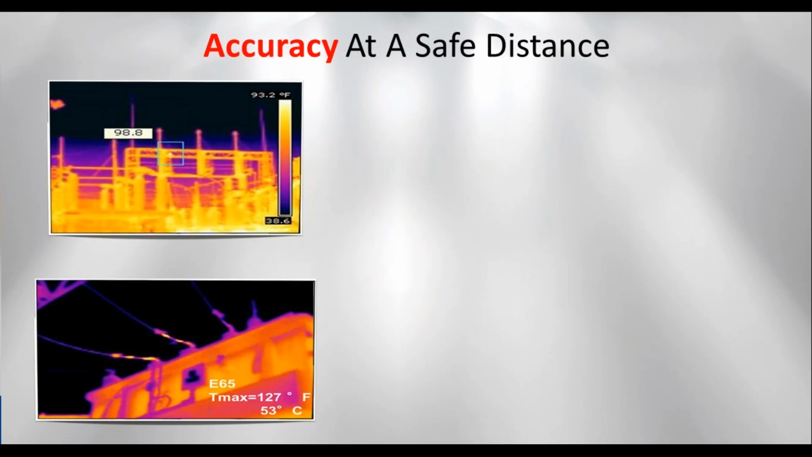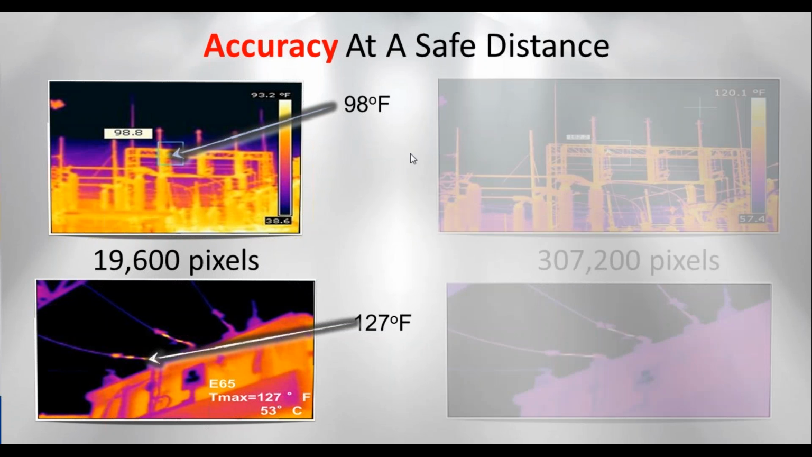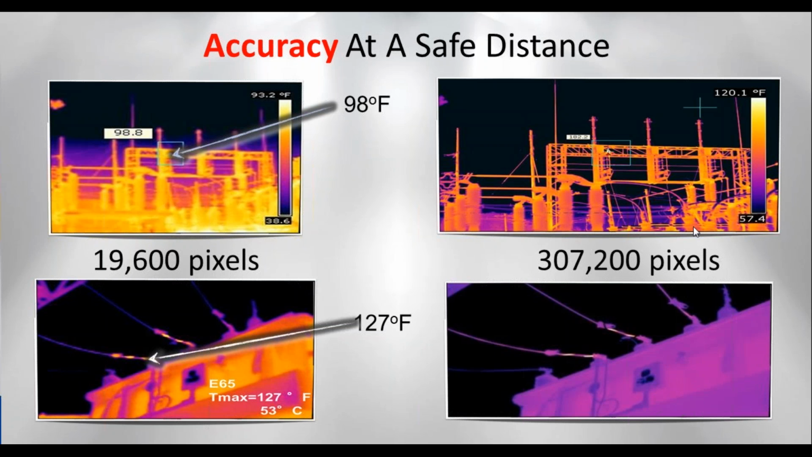So a lot like the images we showed earlier, where we're able to get a reading from a safe distance, depending on what camera you have and what the resolution and what the lens is, you can be further away and still get a good accurate reading. But always keep in mind, if you have maybe a lower resolution camera and you're trying to image things that are further away, you might not be getting the accurate reading. So it's very important to know I can measure objects of a certain size from a certain distance, so that you won't try to get the camera to do something that it's not going to do a good job of.